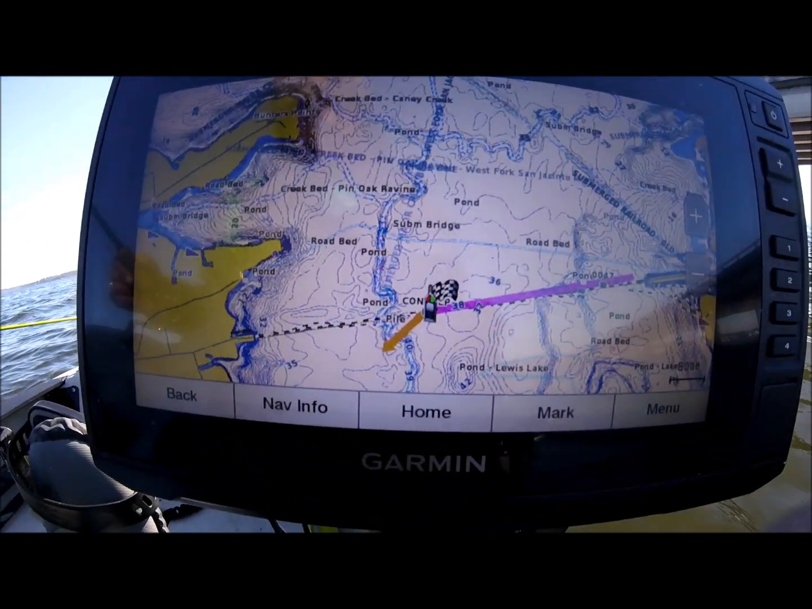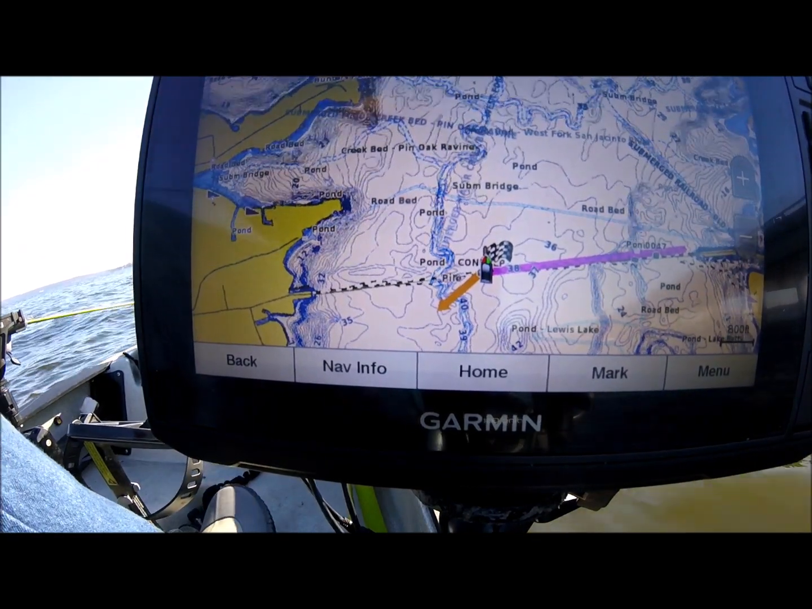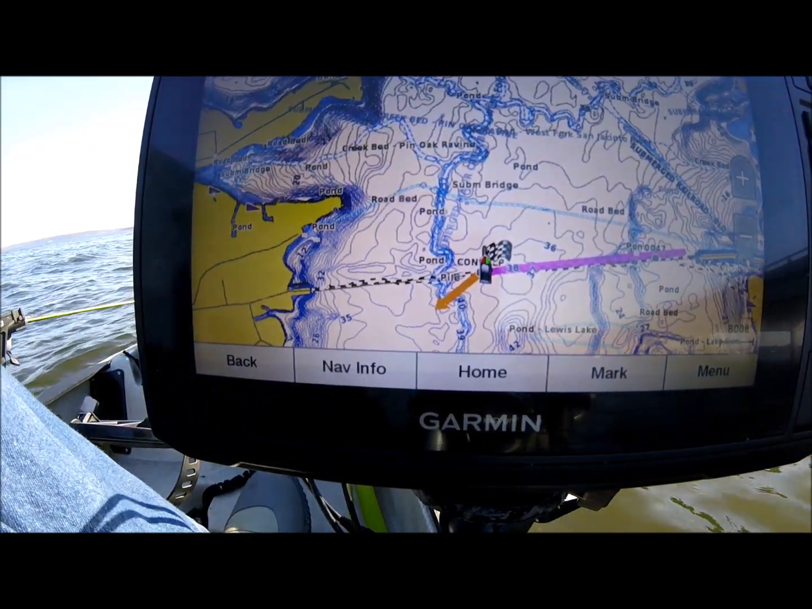GPS is telling me I need to turn around, get my stuff together, so that's what I need to do. Turn around and get my stuff together.